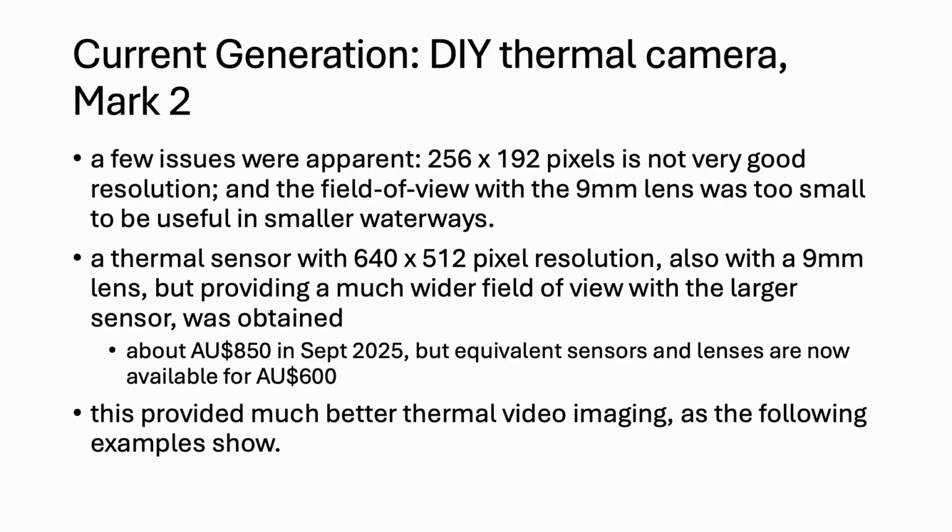you. So there are a few issues with the Mark I thermal camera, and that is that the low resolution was not very good, and the field of view with a 9mm lens was way too small to be useful in smaller waterways. So we stepped up to a higher resolution thermal sensor, also with the same 9mm lens, but that provided a much wider field of view with the larger sensor. And as of September last year, when we first obtained one of the high resolution sensors, they were about $850 Australian from China. But in fact, exactly the same lens and sensor setup is now $600, and the cost still seems to be falling. So these are now very affordable bits of equipment.